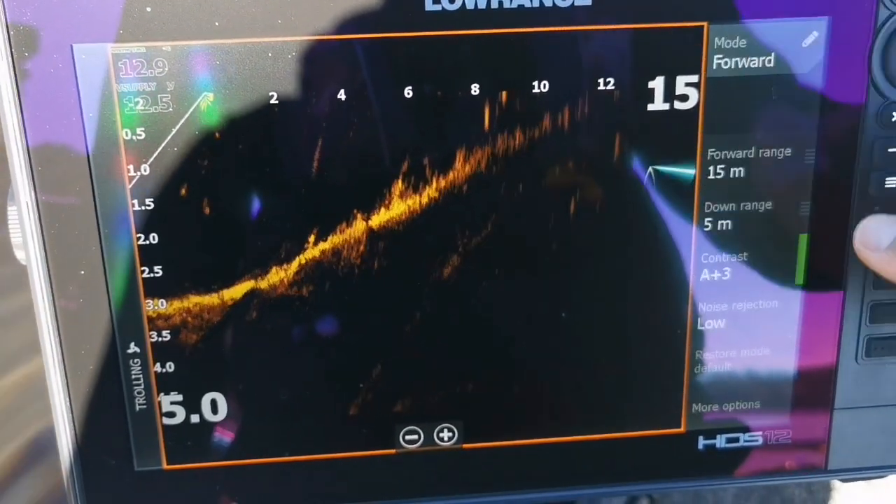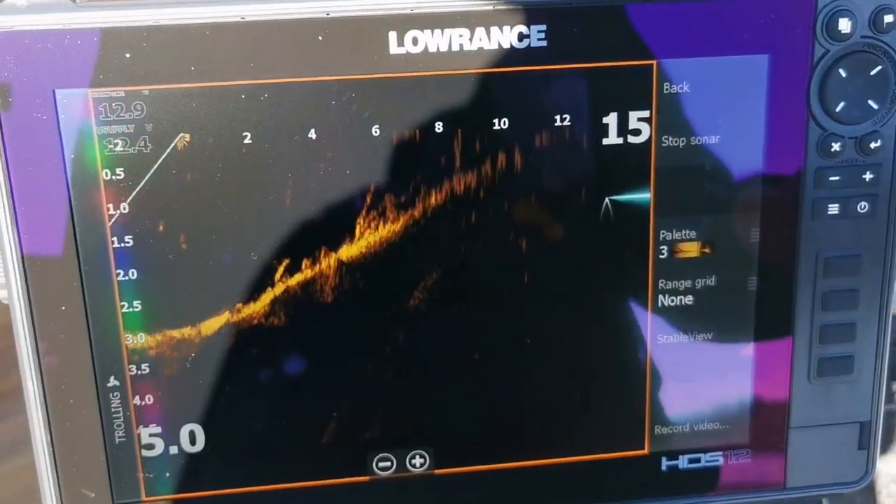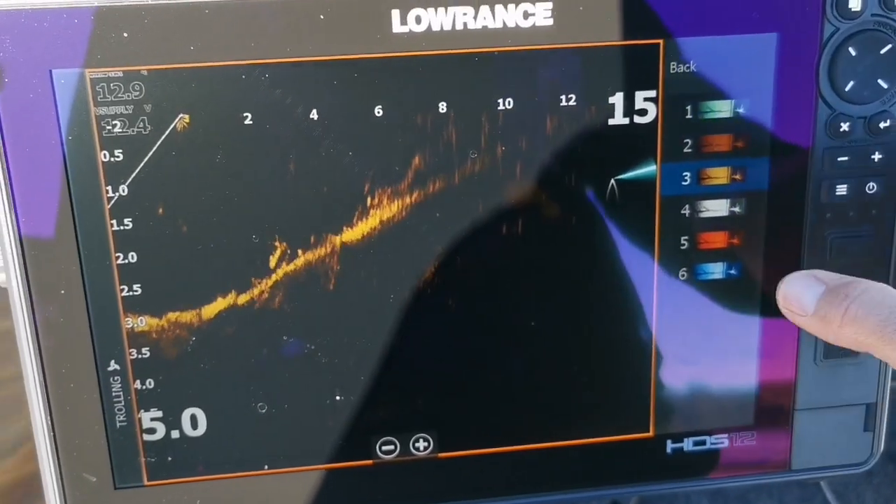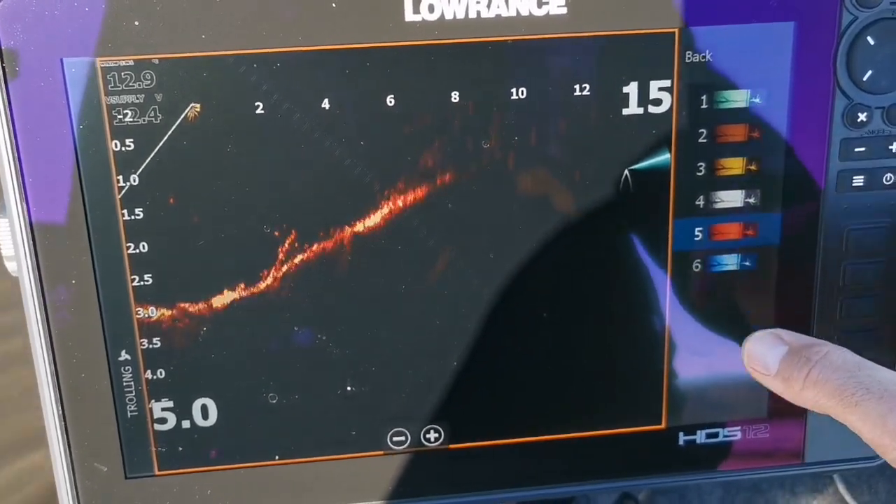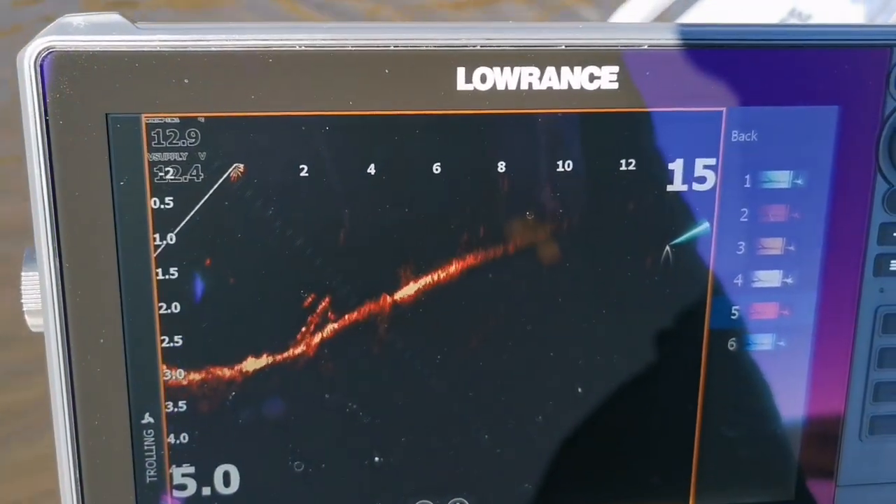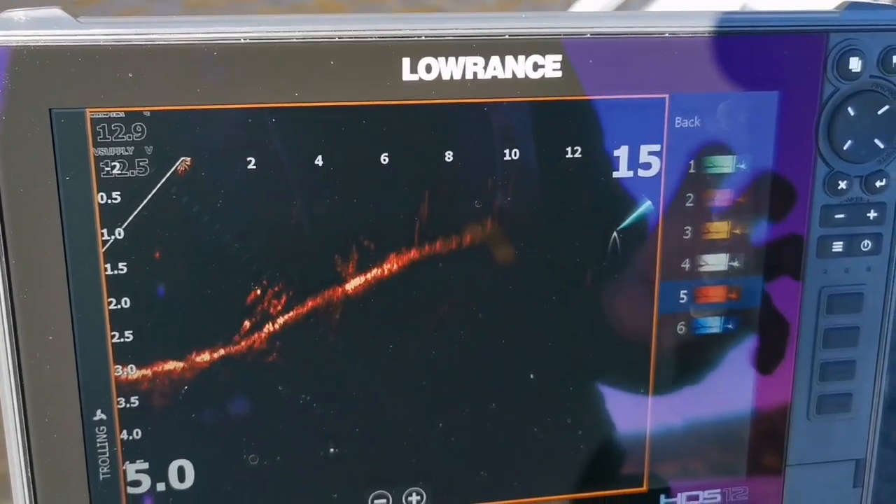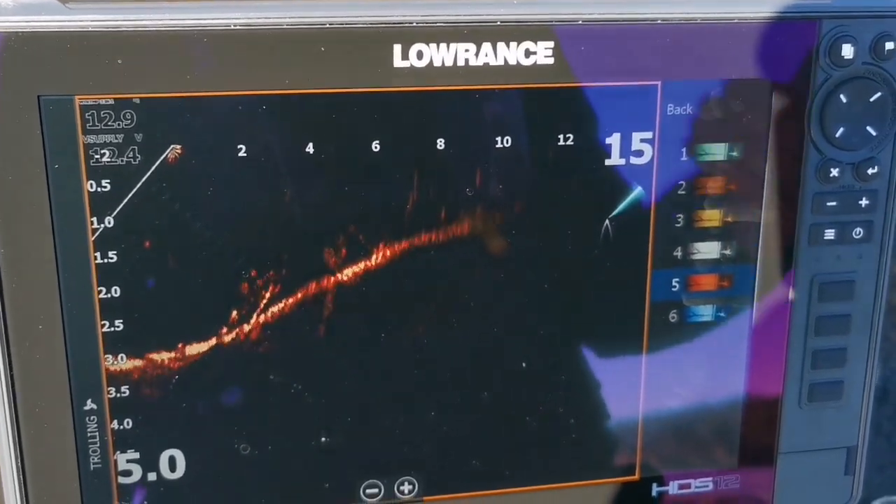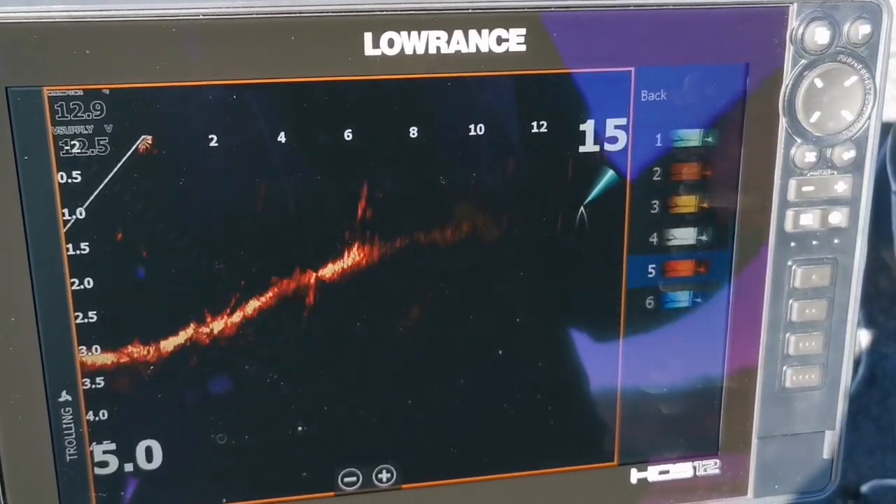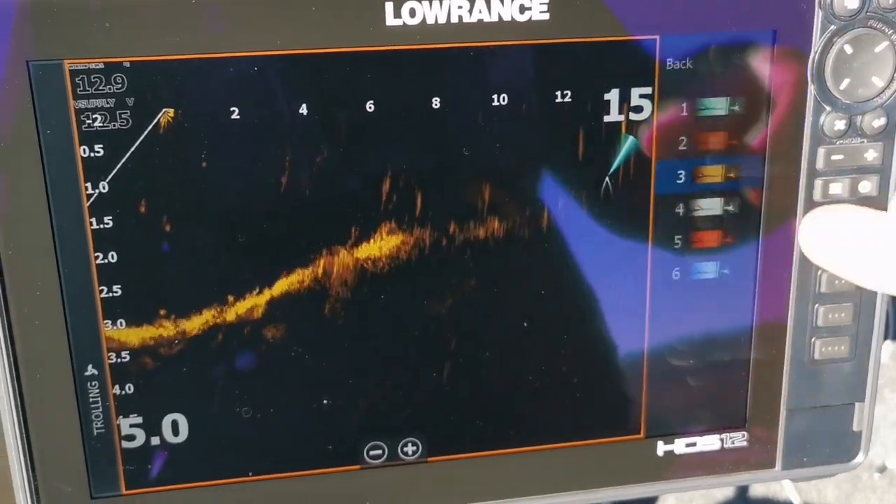And then in your more options here, the color palette. The color palette for me, I like to keep on number 3. The only other instance I like to change it is when I want a bit more contrast. You can see on this palette here, you've got a little bit more of a higher contrast. So when I'm fishing a little bit dirtier water, I find that this palette suits my eyes the best for that separation and finding those bigger targets. But it's personal preference. So I think number 3 for most people will probably be the best.